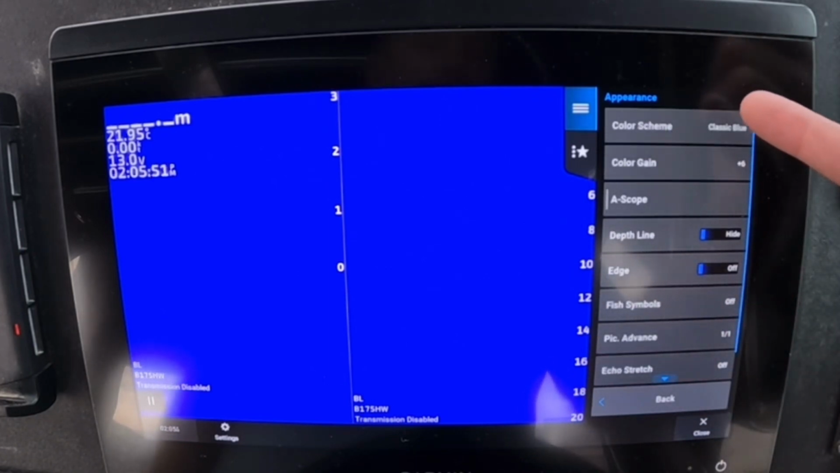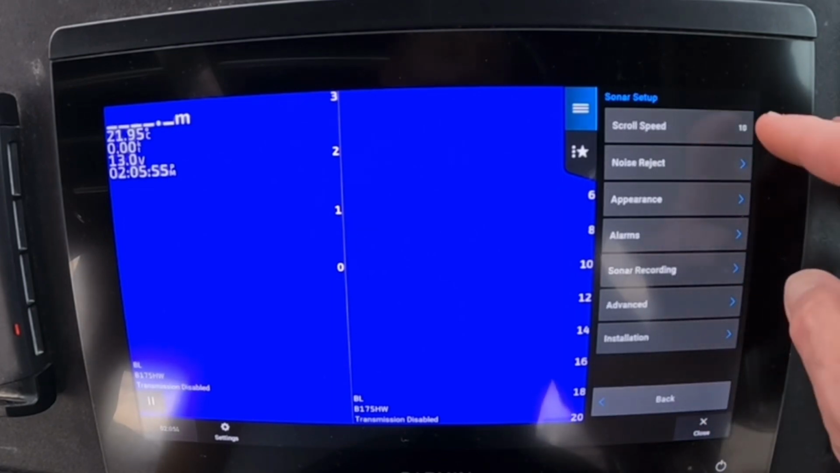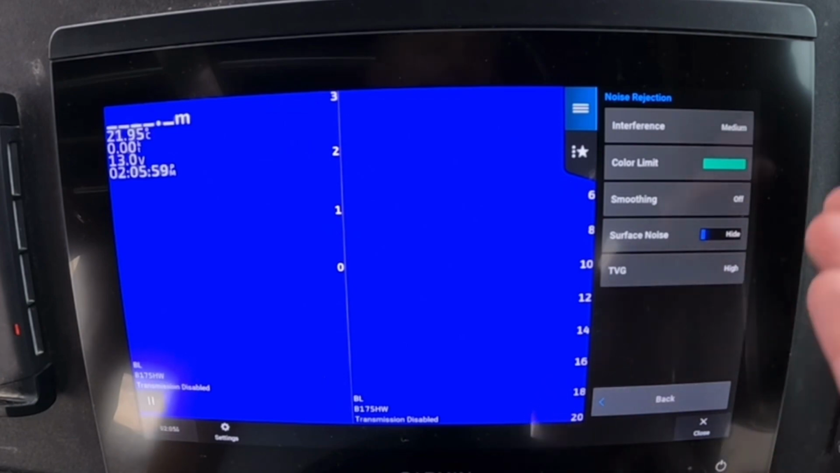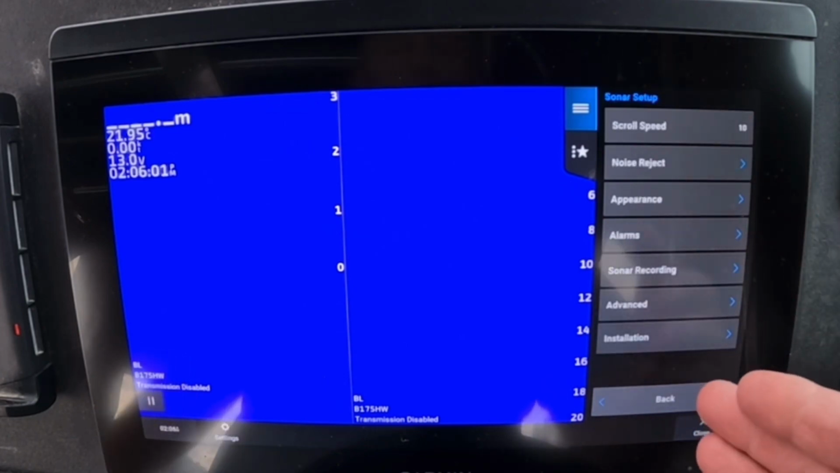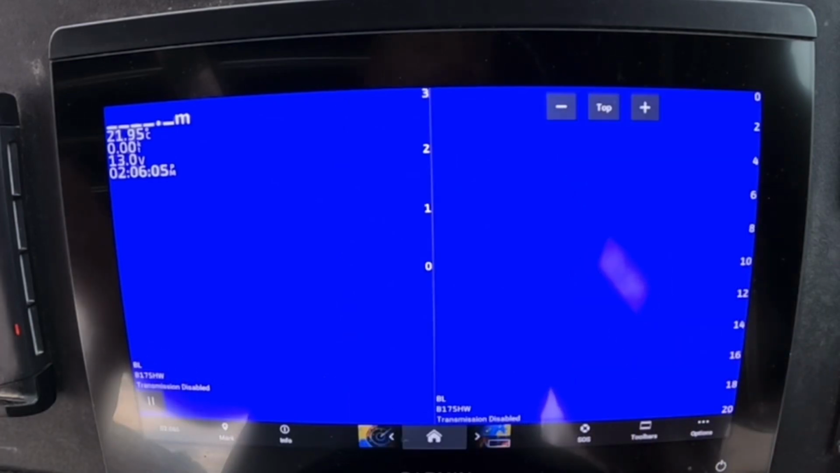So the quick recap: classic blue color scheme, color gain cranked up a little bit, scroll speed on 10, TVG on high, color limit brought up to about 3/4, bottom lock looking at 3 meters of water. Guys, it's that simple. Do those few little tweaks on your Garmin, go out and have a look for a snapper. That's how I find my snapper, and I trust my Garmin all day long.